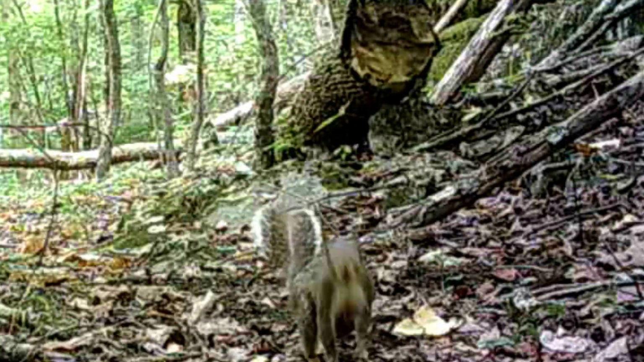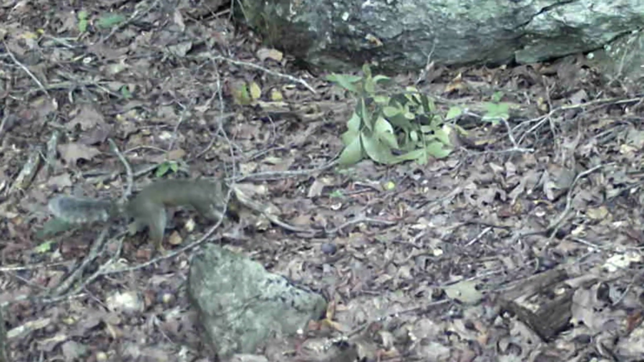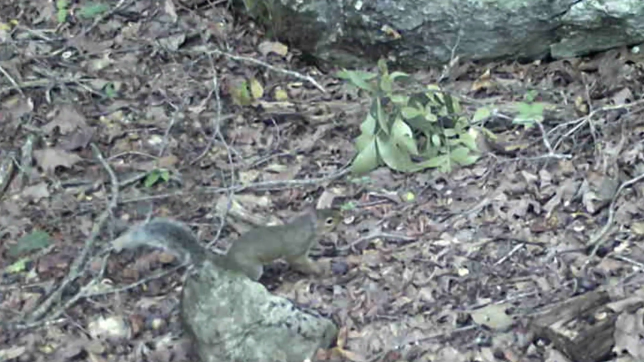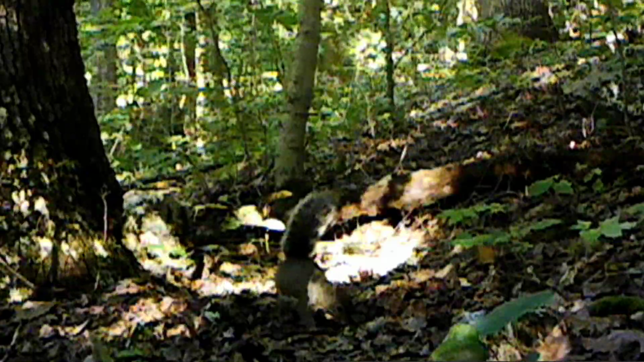It's a pretty good challenge to them. But they're so precious. Biggest thing too is, where they going to find it? But they're responsible for planting most of the trees, all in these forests. They'll plant these nuts and they'll grow into trees.